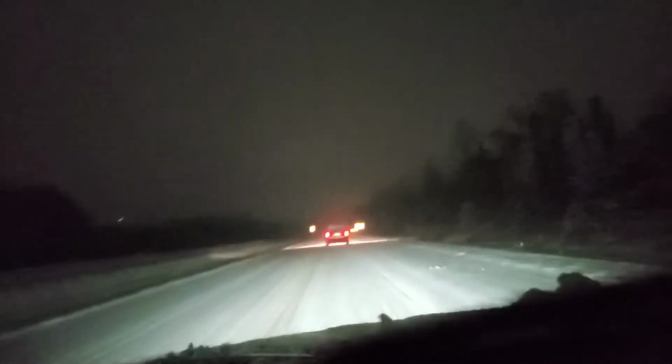Those are the three plows on that side. They're cleaning the road, salting. Plowing and salting on the other side of the road. This side has not been plowed or salted.